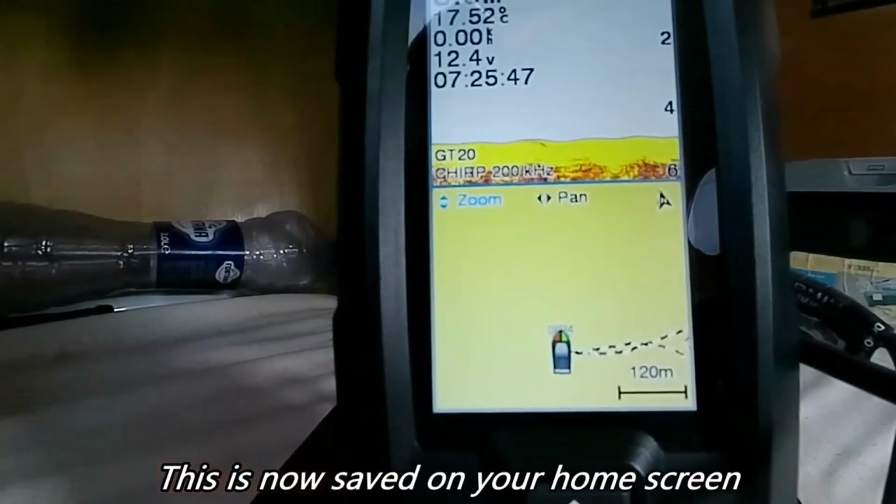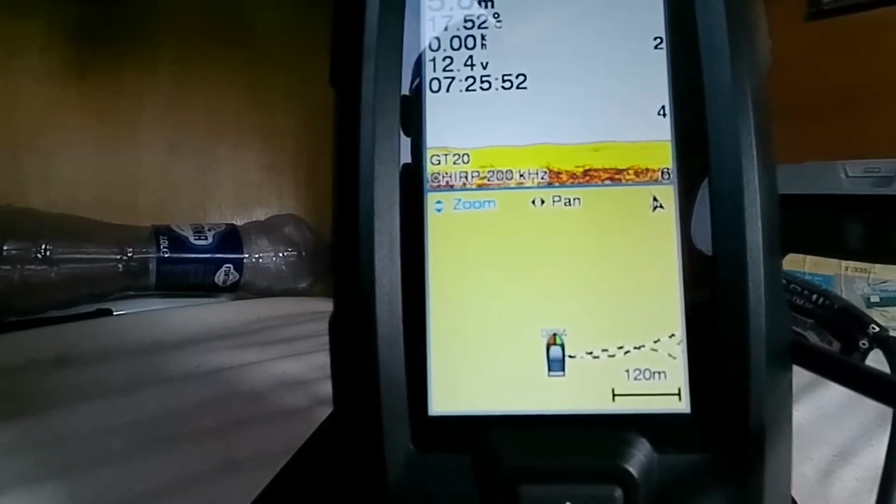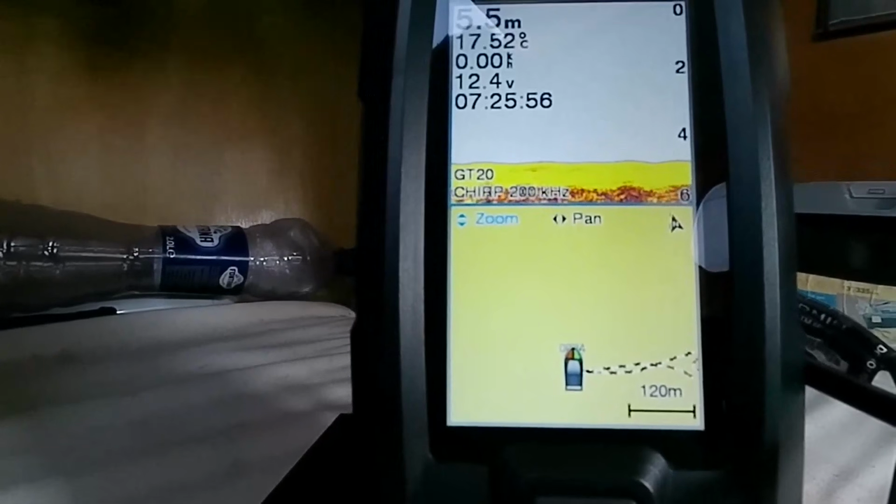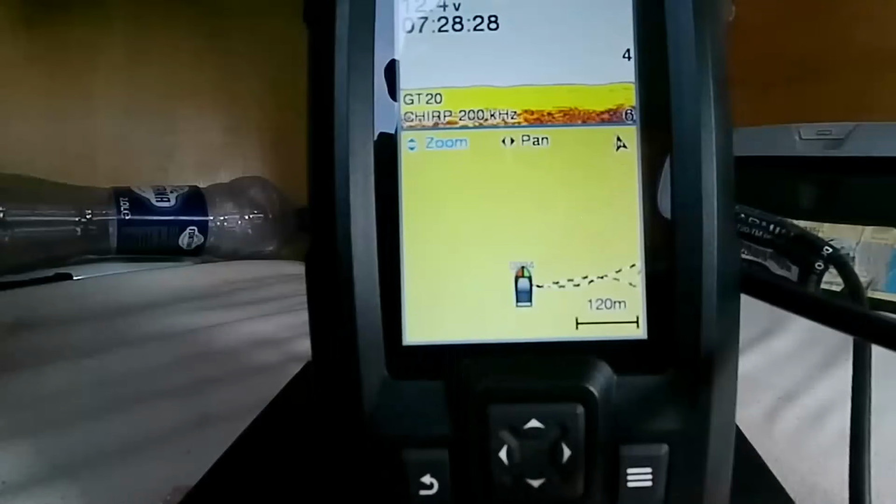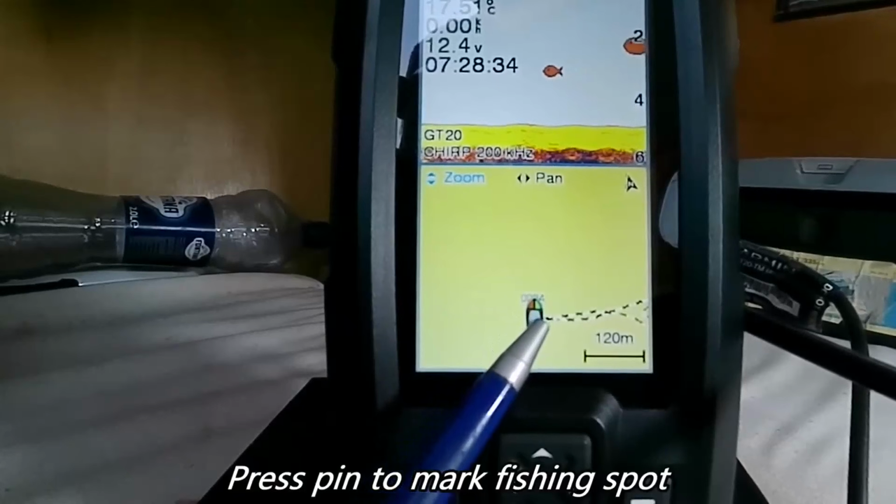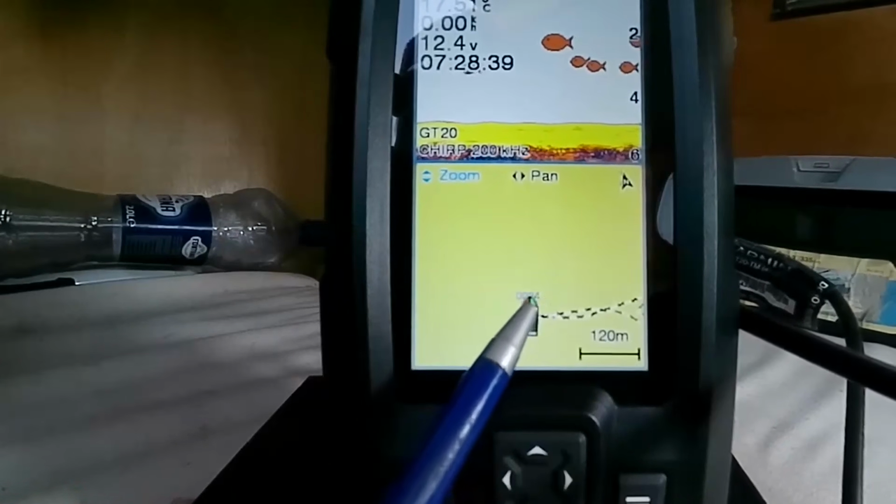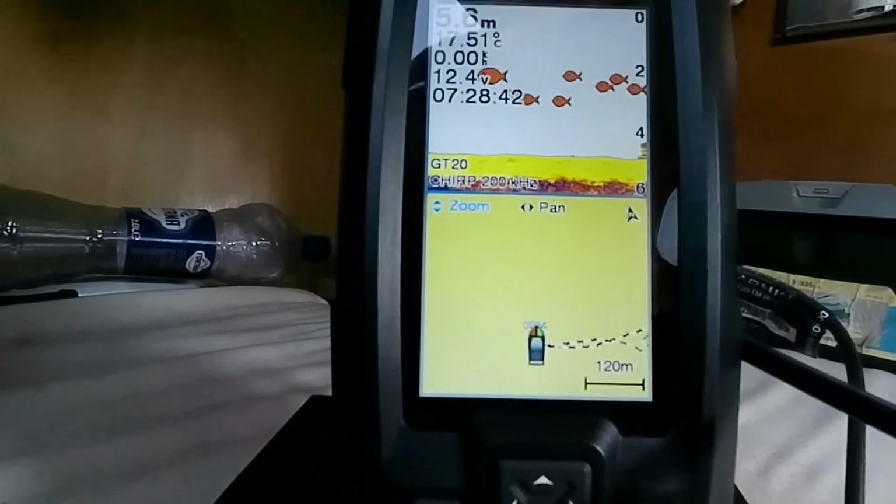Oh, we lost that a bit. Here we go. I think I lost power of it. The power dropped. No problem, we're back on it. I haven't got any fish on my screen, so I'll just give it a moment. So I've dropped the pin, and now remember my boat is stationary, but if I was not stationary I could backtrack to where I dropped the pin. It would show up on here, definitely, and I can start fishing there.